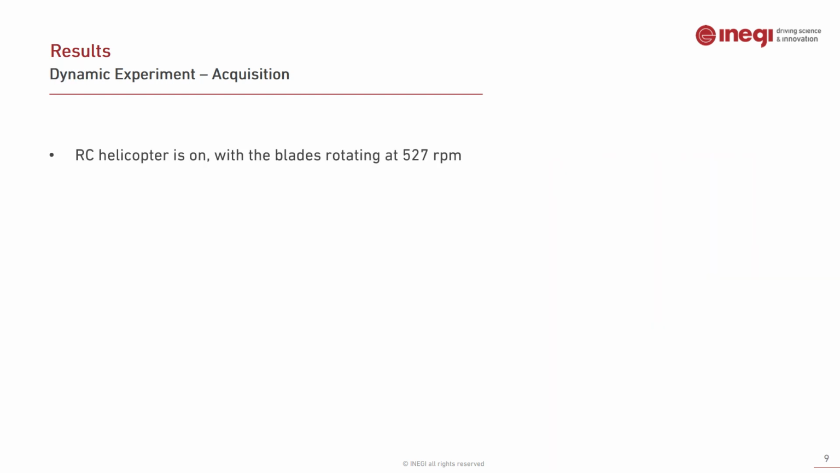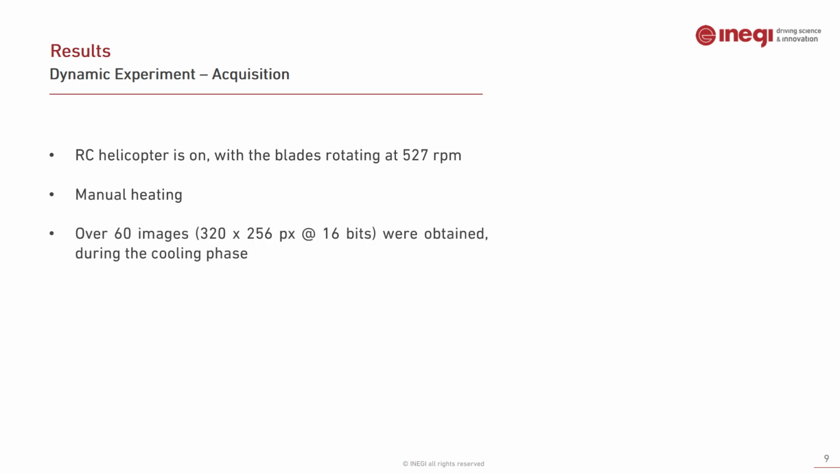In the dynamic experiment, the RC helicopter was turned on, rotating at 527 RPM. Once again, the blade was heated manually using the same lamp. In this case, we only obtained 60 images during the cooling phase, as the blade cooled significantly faster than in the static approach.